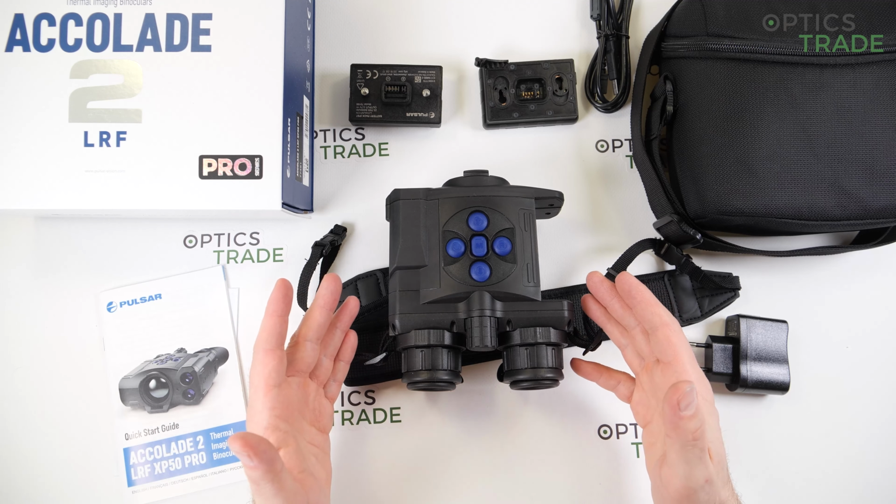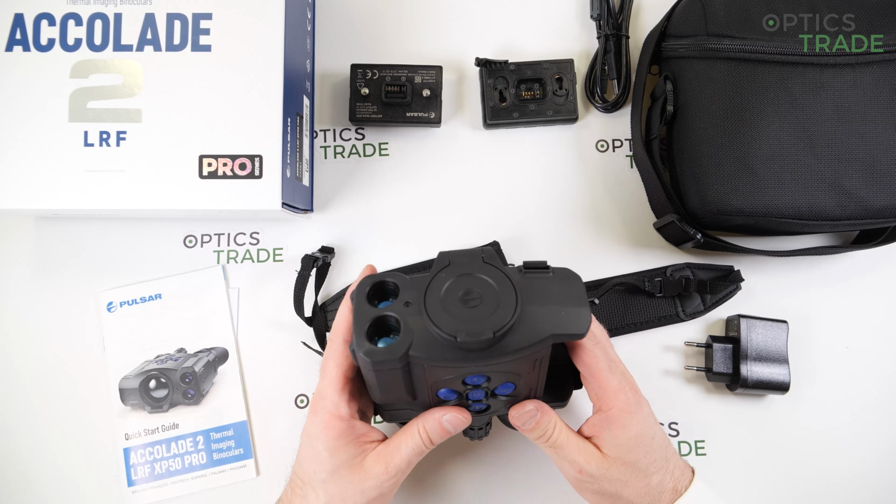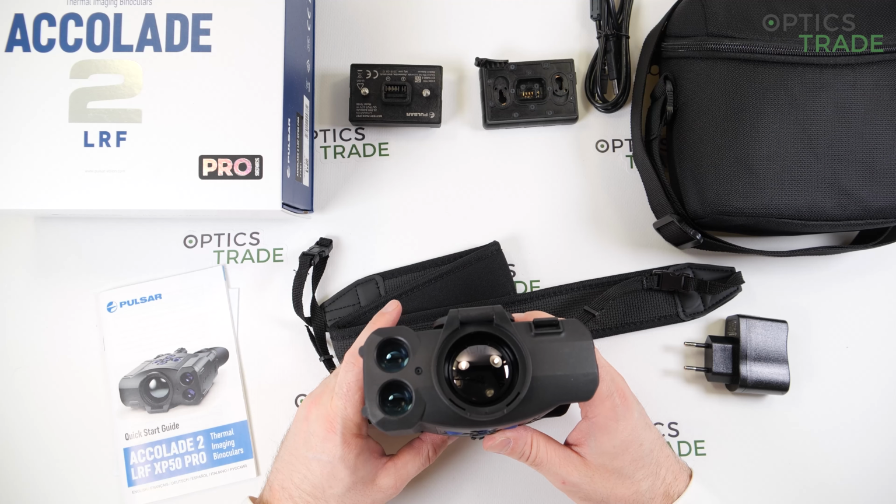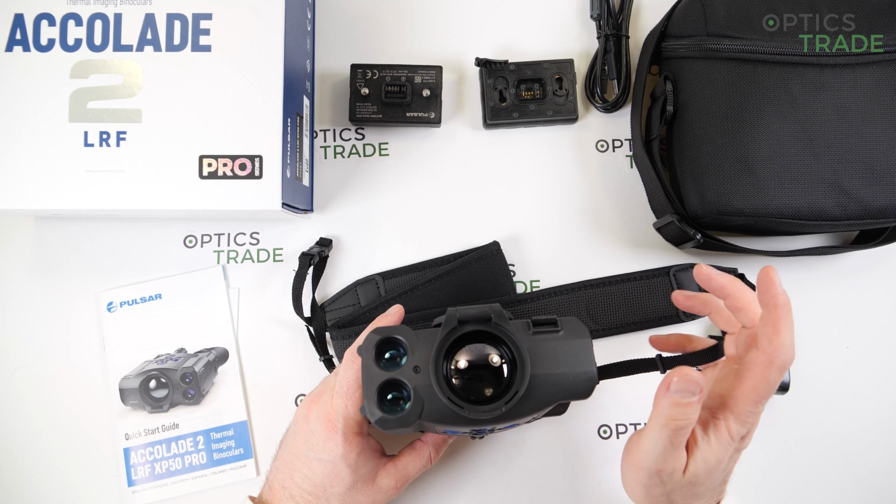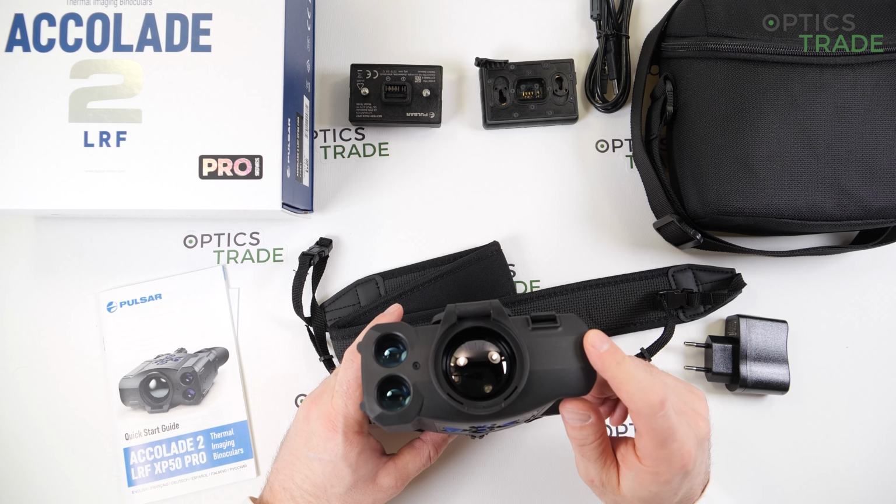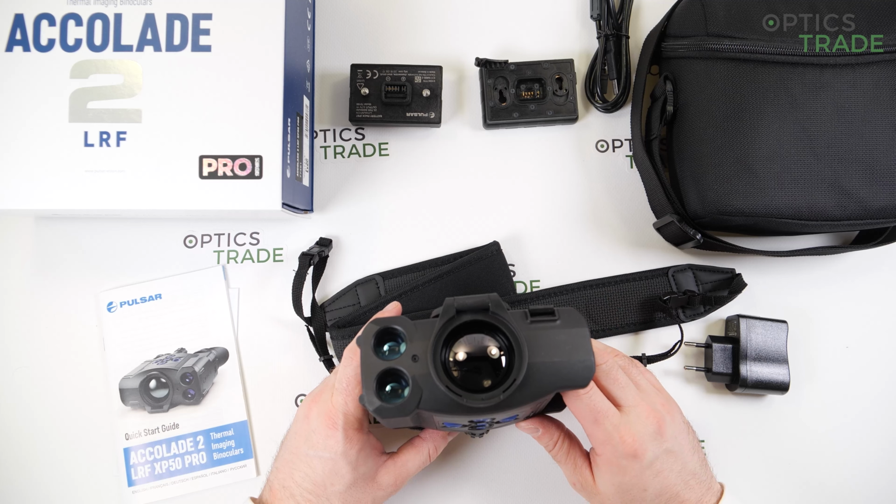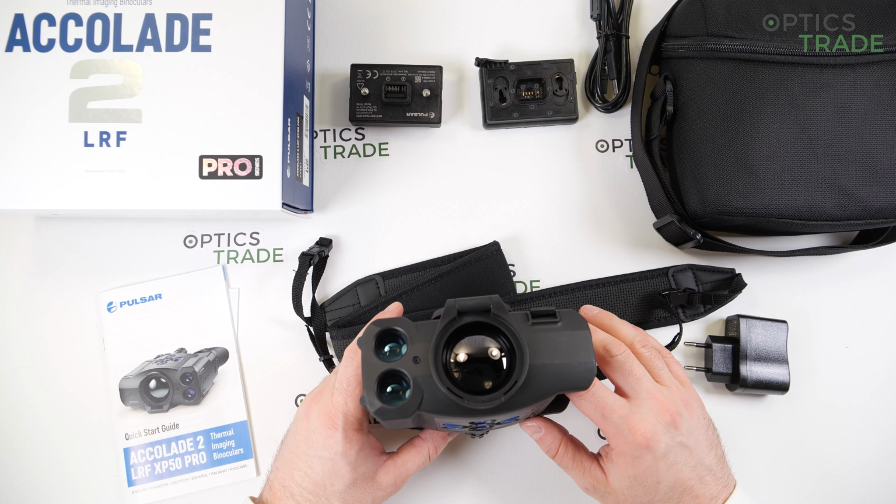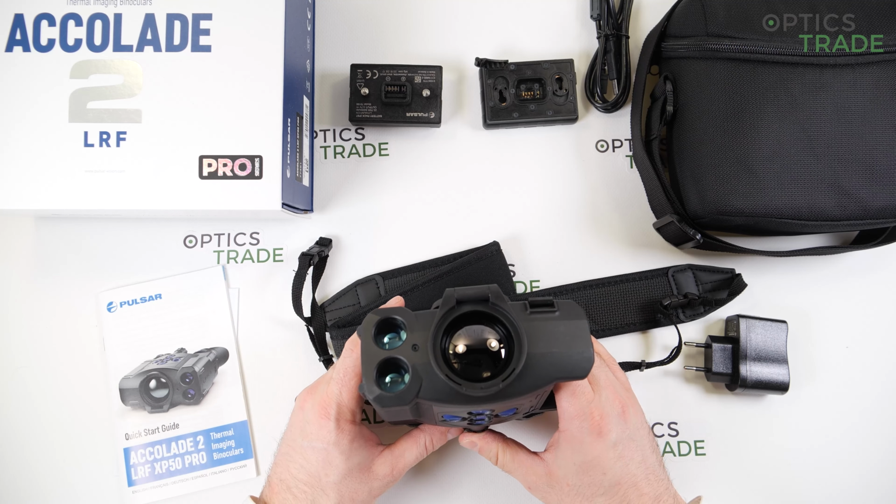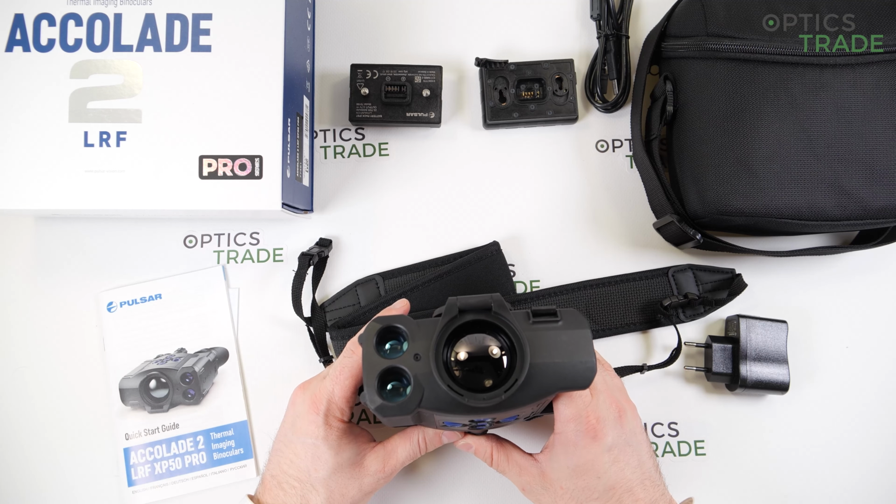If I go forward to the sensor, it's still the same vanadium oxide, 640 by 480 pixels, much more sensitive, like we said, 25 millikelvins of NETD, 17 microns of pixel pitch, so really small pixels, and 50 hertz of refresh rate. So everything runs really smoothly. What also needs to be told is that the image rendering on Pulsars is one of the best in the industry. So you really get a great image.